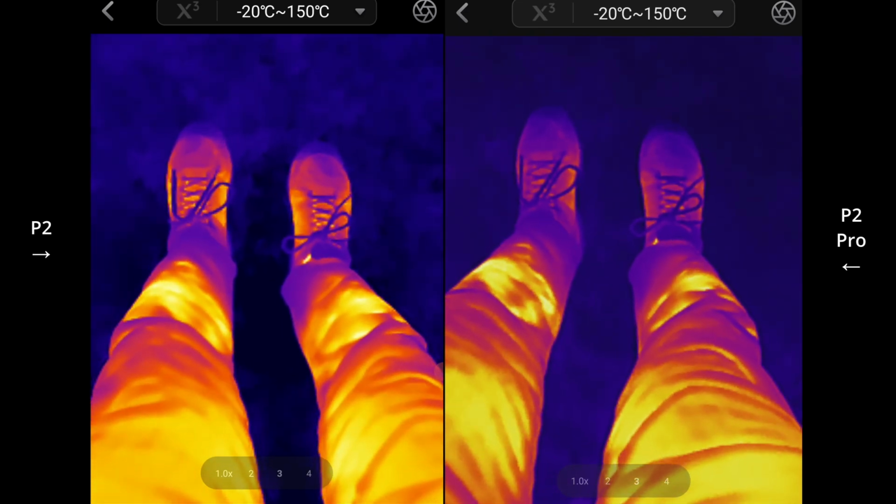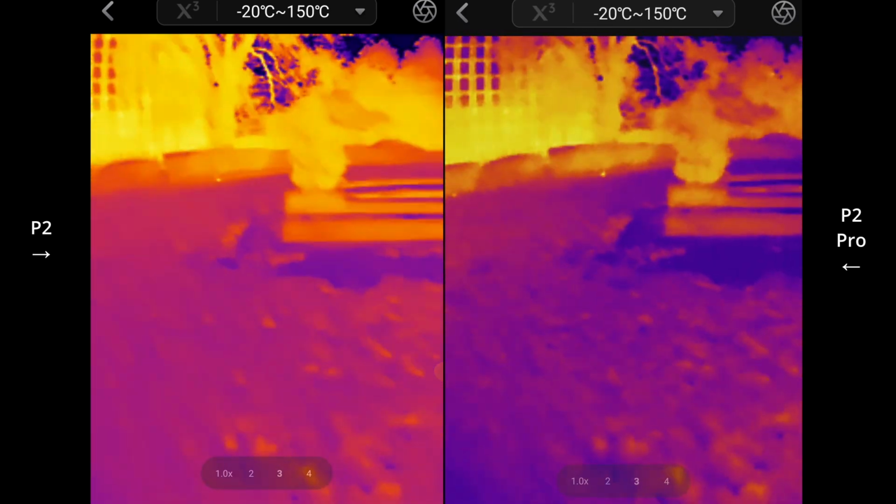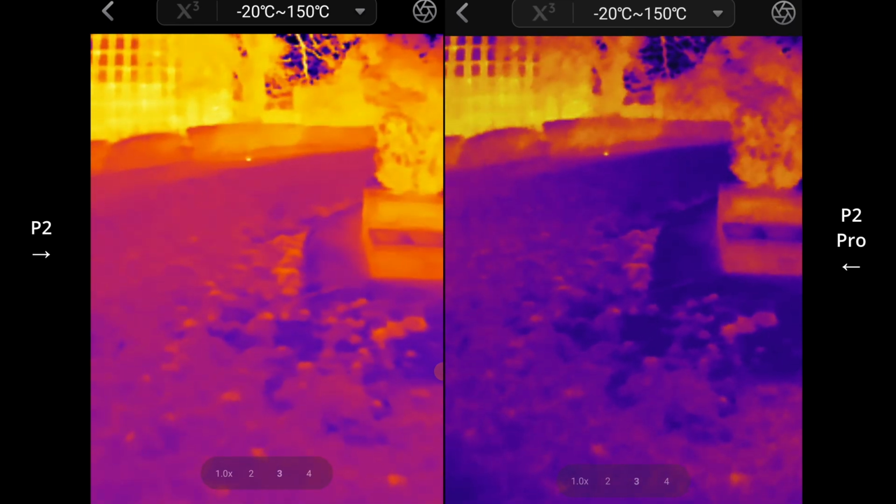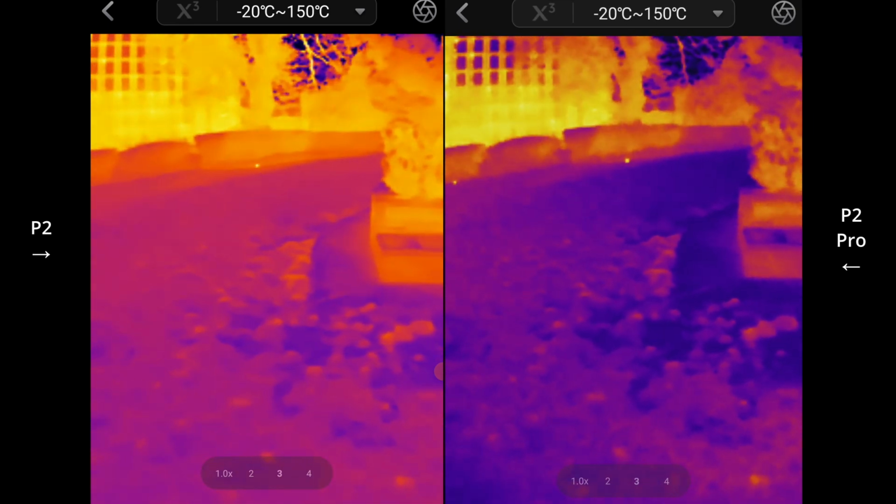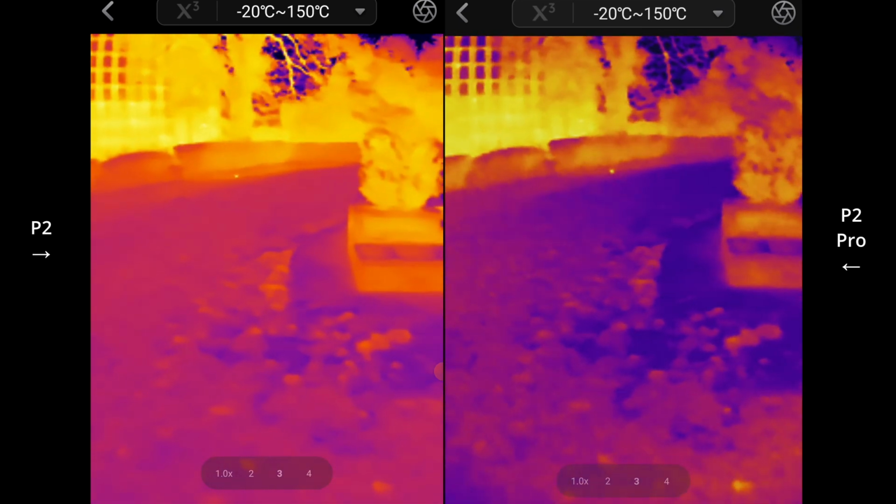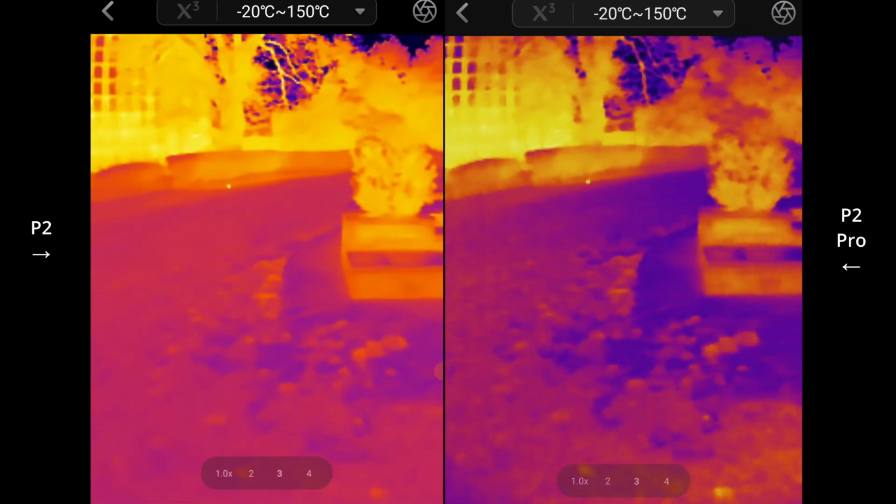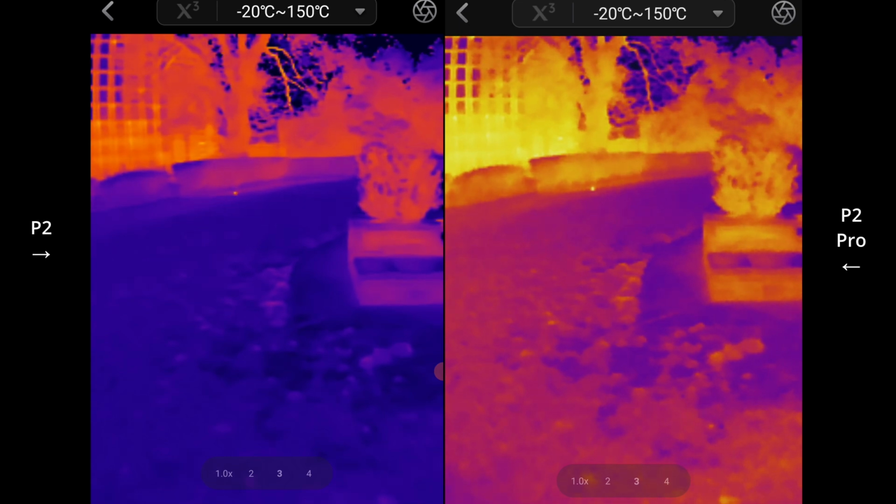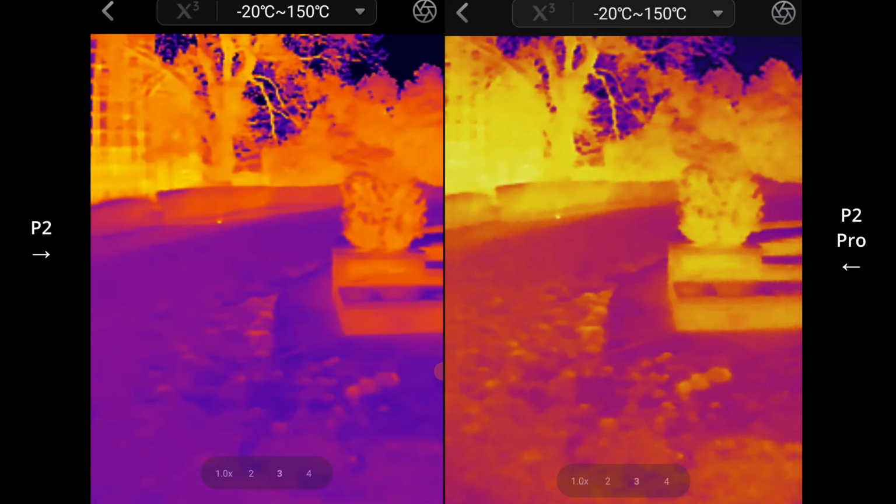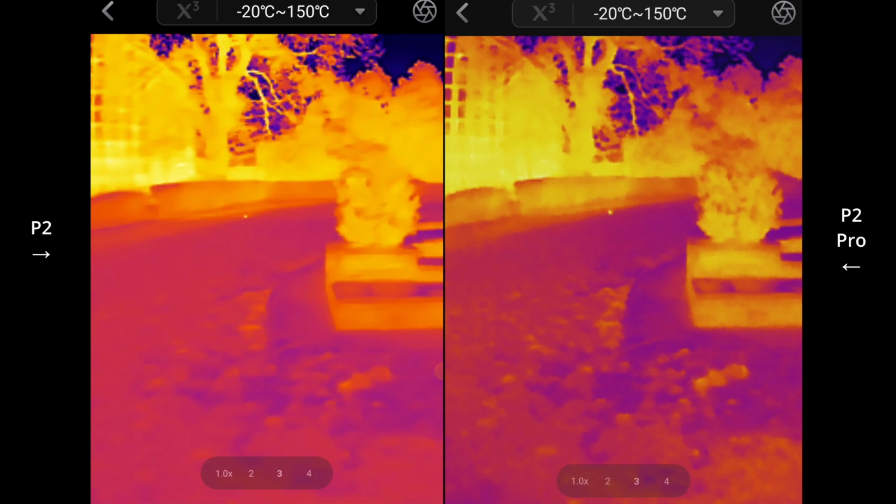I see what I mean. It just seems to have a little bit more contrast in the P2 Pro. I wonder if I can just modify the contrast on my... I'm just trying to modify the contrast knob on the P2 to try to match it, but it's not really doing anything. Maybe if I reduce the brightness. Yeah, okay. It just might be the brightness setting that's doing something, but I've kept them both on 50% really,